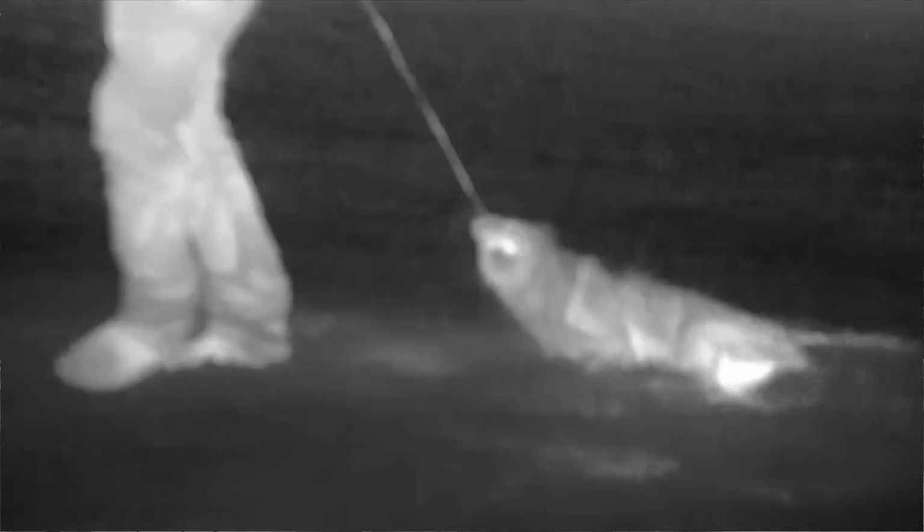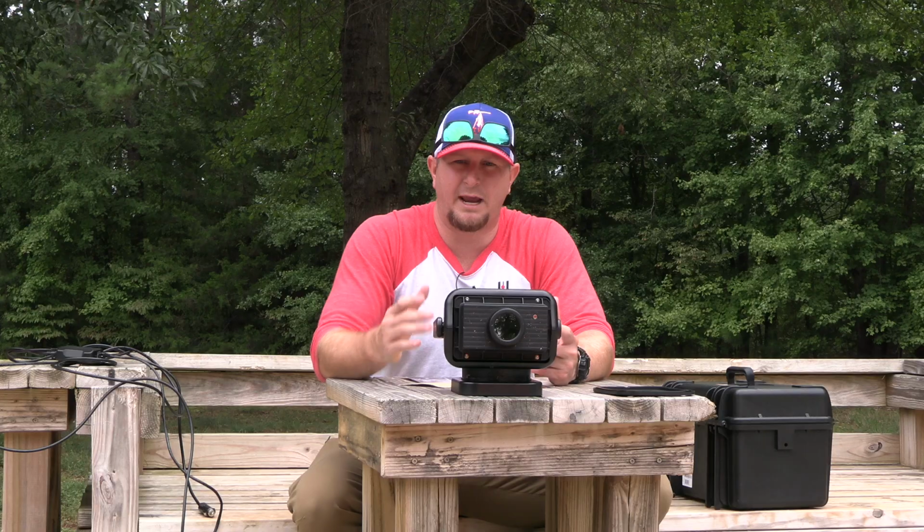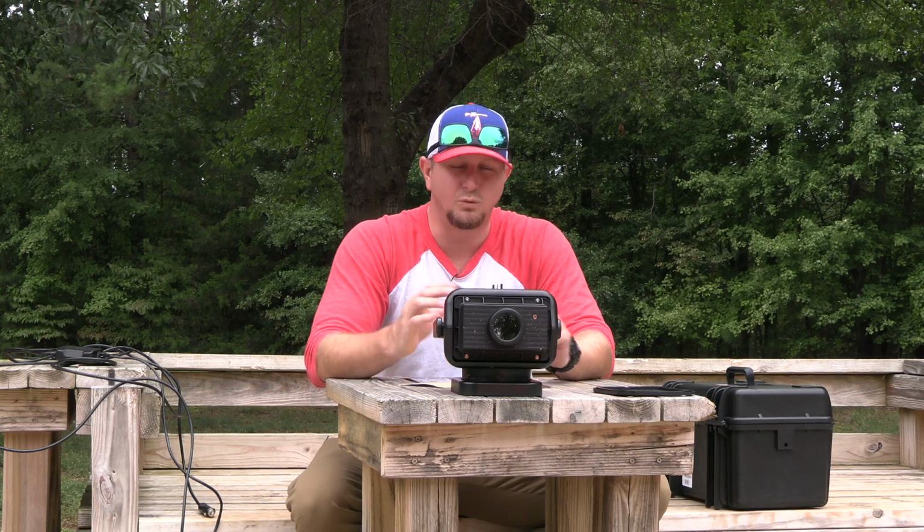Now they do, like I said earlier, give you 2 or 3 or 4 different types of mounts depending on what you are going to be using from a viewability standpoint. So once you connect, then basically you can control everything inside the vehicle. You can control this camera from inside the vehicle. So that's really, really nice.